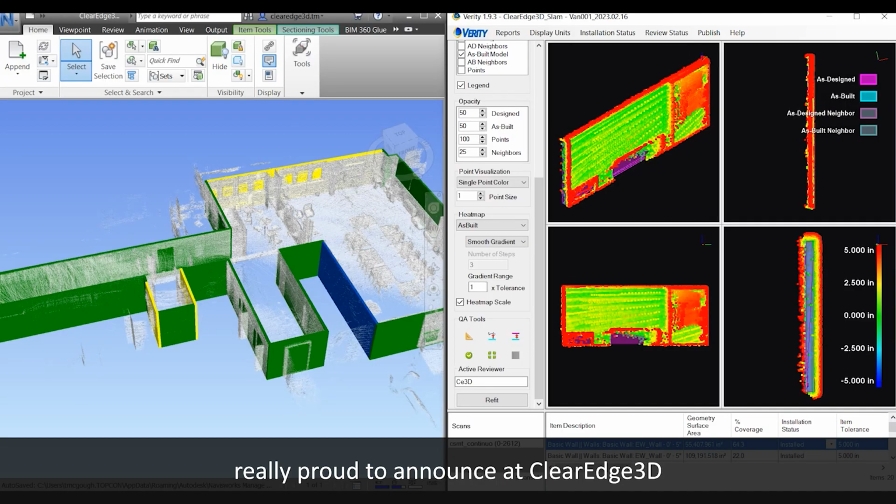So one of the things we're really proud to announce at ClearEdge 3D is we currently have a beta for Verity, allowing for construction verification on our SLAM data sets. One of the key notes, though, as far as the workflow goes, is that SLAM data does tend to be a little bit noisier than traditional tripod-based laser scanners. That being said, we can still use that SLAM data, and that provides a very fast method for installation statuses and progress tracking. In that case, we don't necessarily need exact dimensions. Again, more caring about whether an object is found in the point cloud, meaning it's also been constructed inside the field.